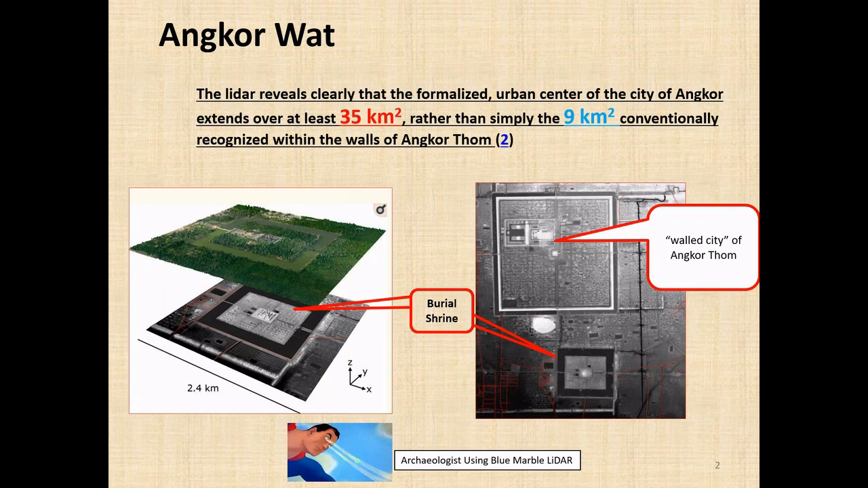One is from Angkor Wat in Cambodia, a memorial tomb site that was assumed to be relatively modest, 9 square kilometers in area. And LIDAR flown in the past decade has expanded that area to 35 square kilometers. And what was thought to be a ceremonial center was in fact a city of 600,000 people. You'll notice the fellow here on the bottom, he's an archaeologist, and he's using the Blue Marble LIDAR module, which is used throughout this work.